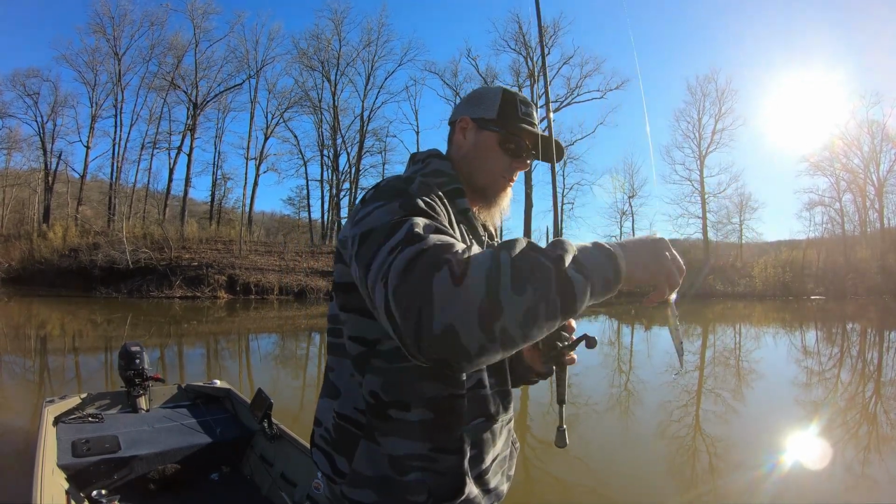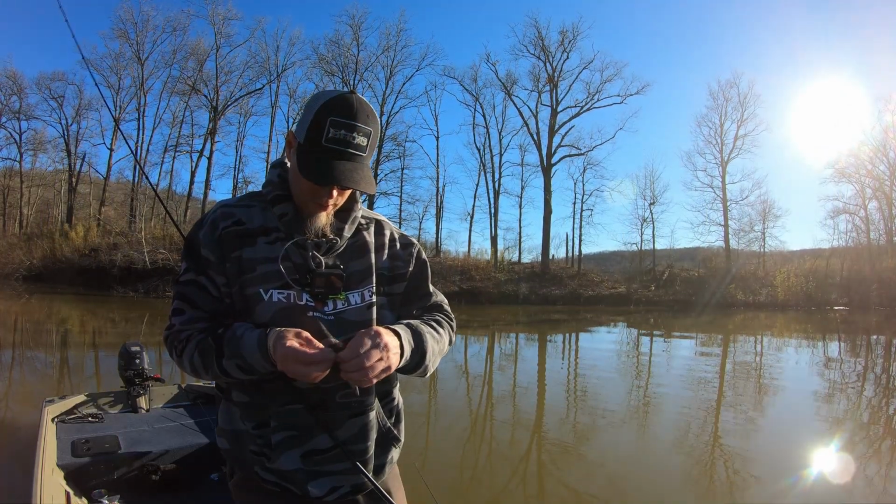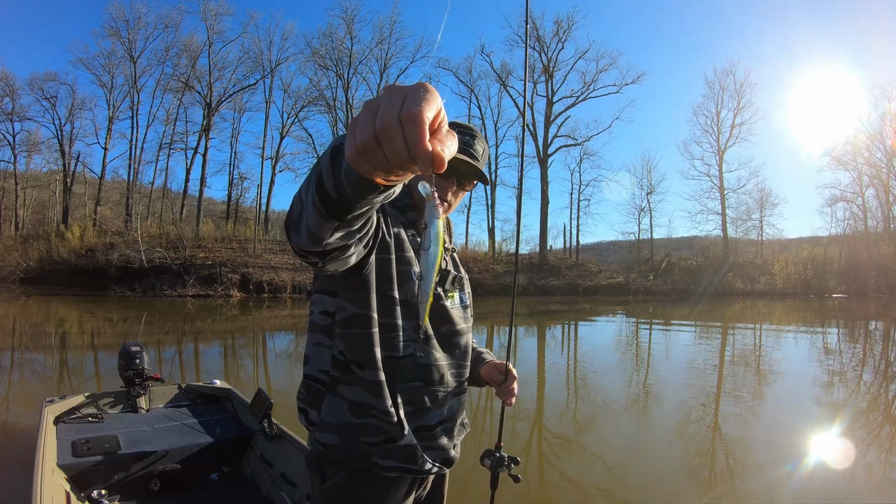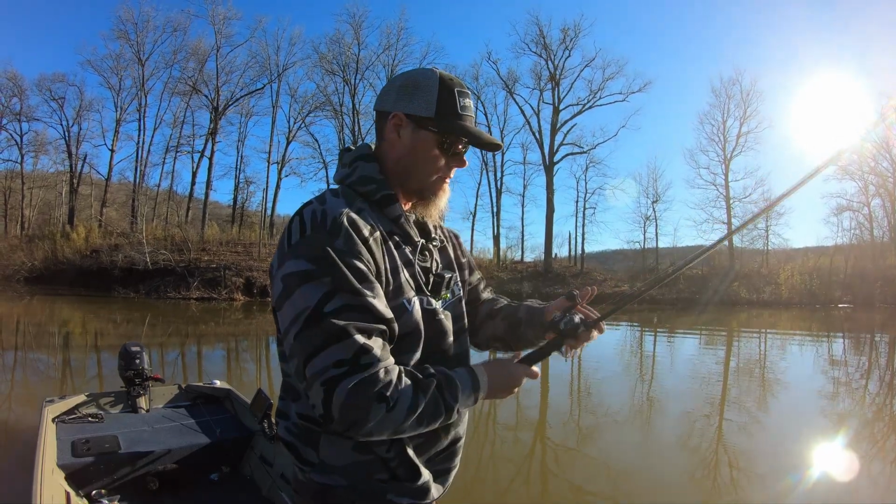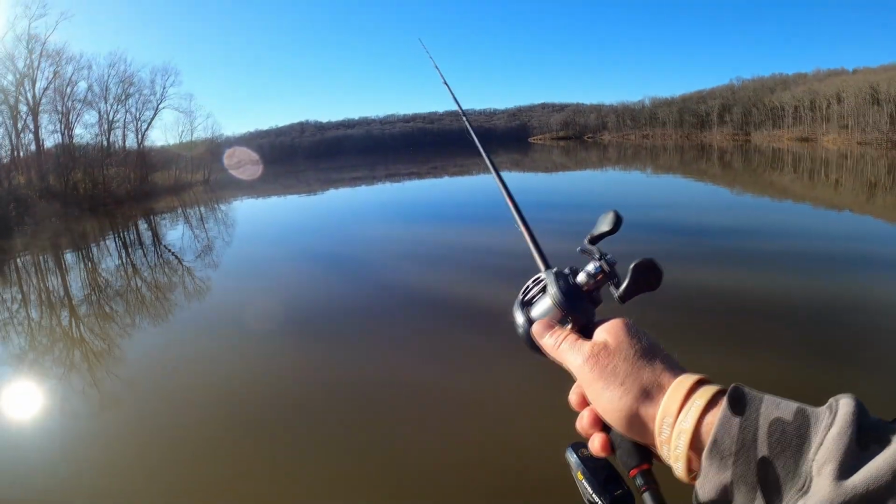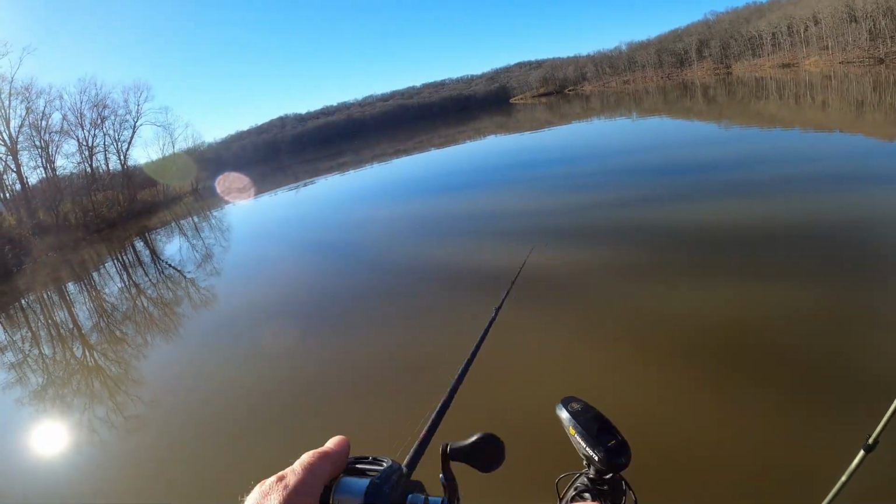Let's try it on the mono. By the way, I don't have a split ring on this one. I took the split ring off for whatever reason, just for reference. All right, mono. Let's see what goes on with this mono. MegaBass Vision 110 on mono.